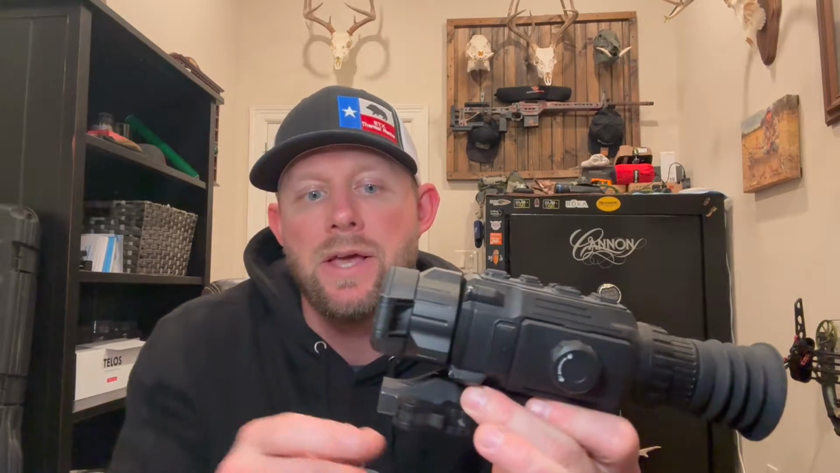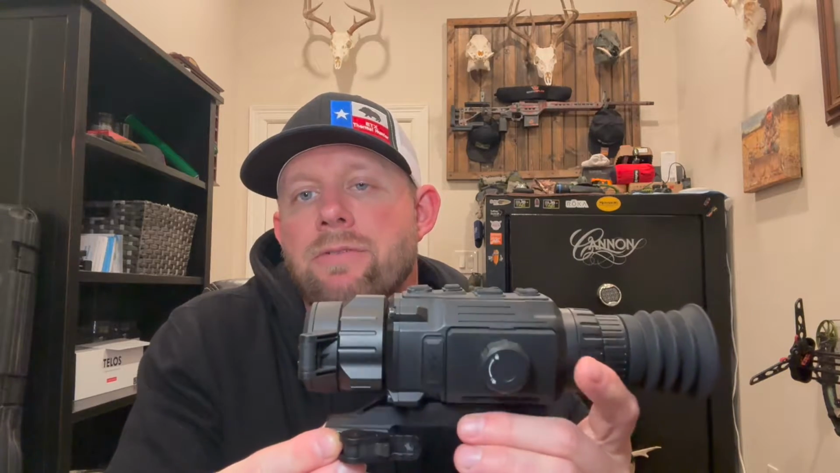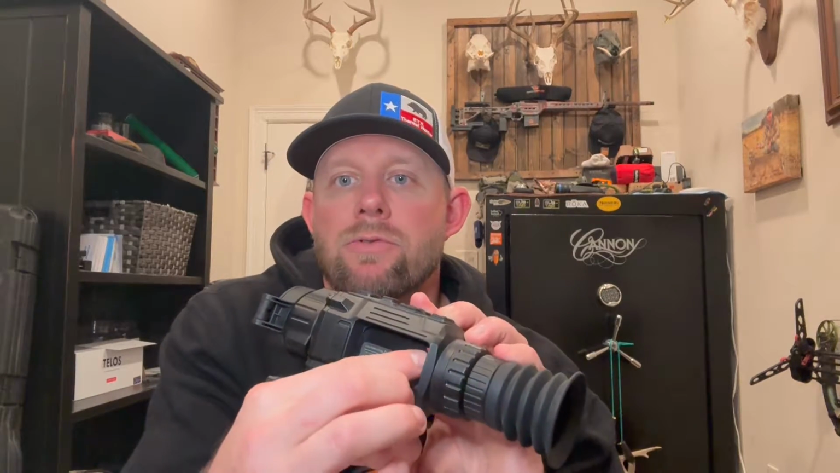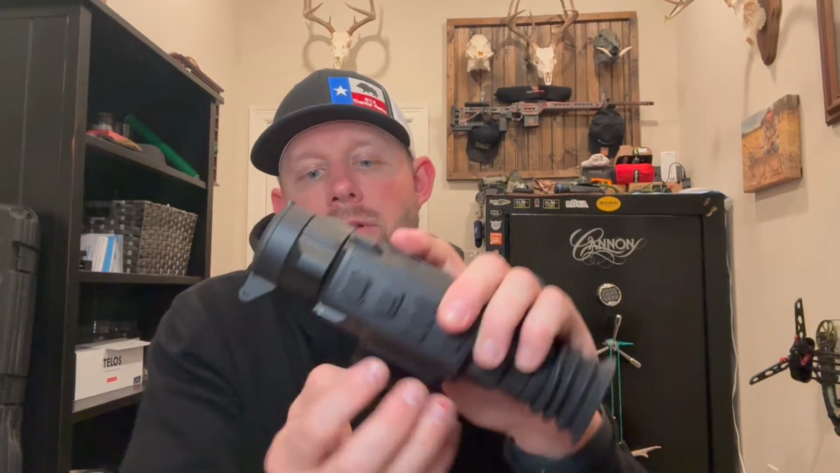It's got a really nice 25 millimeter focusable objective lens with a really nice snap-in-place objective lens cover. Comes with an American Defense Manufacturing QD single throw lever return to zero mount. It's got a focusable display as well as a removable rubber eye cup piece. Your battery compartment is right here. It's got a removable, rechargeable proprietary battery that comes with the scope. You actually get 2 of these with the optic, whether you get the 25 or the 35. You get 2 battery systems with it.